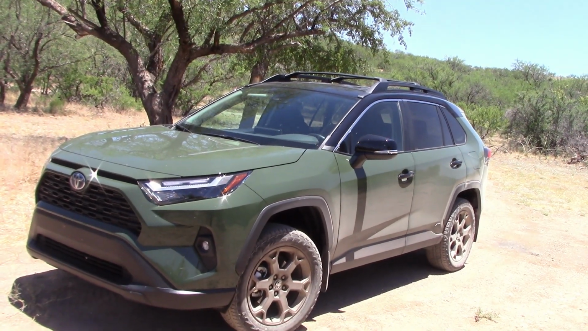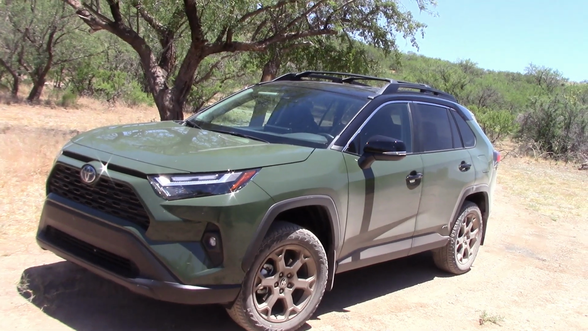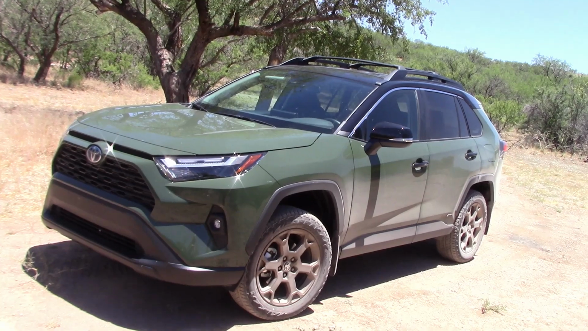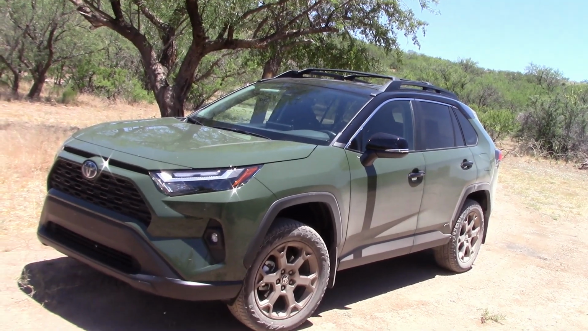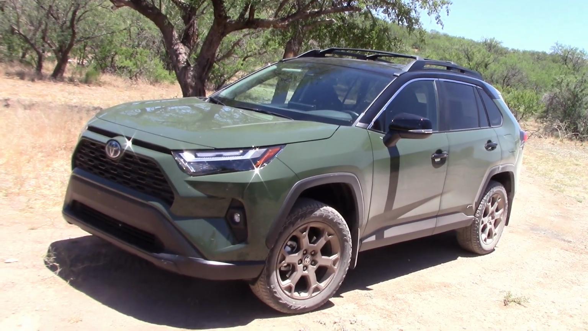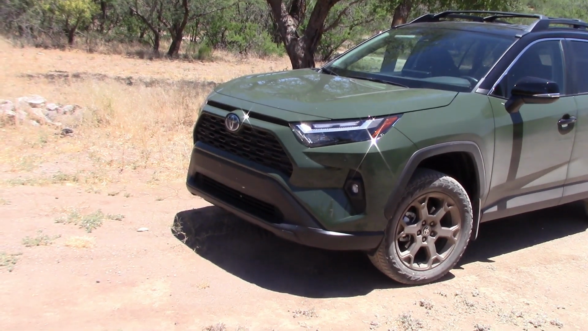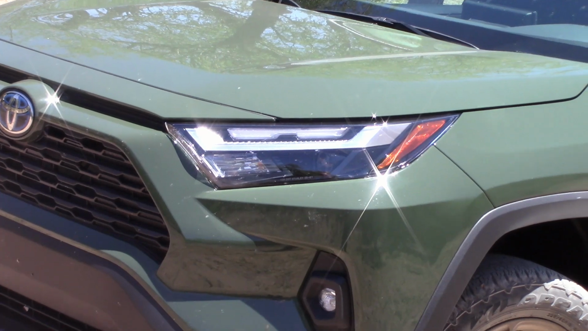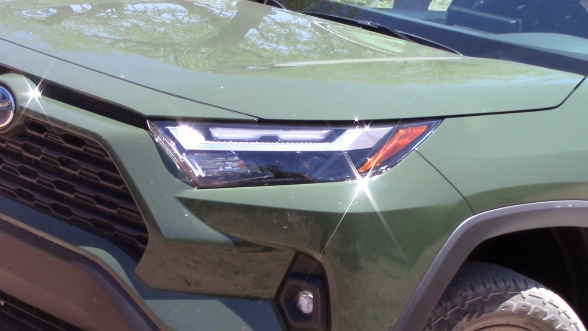Toyota sent us a RAV4 Hybrid to test with military green paint and the Woodland off-road package. We did a complete road test video on this and posted it on YouTube already, but here we're doing night drive and headlight test only. If you want to see the full road test, we'll have a link for that at the end of this video. You're not missing anything. So let's take it out, check out these lights.